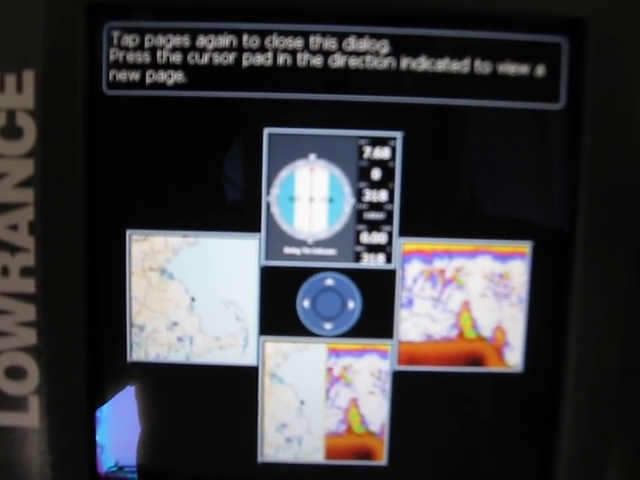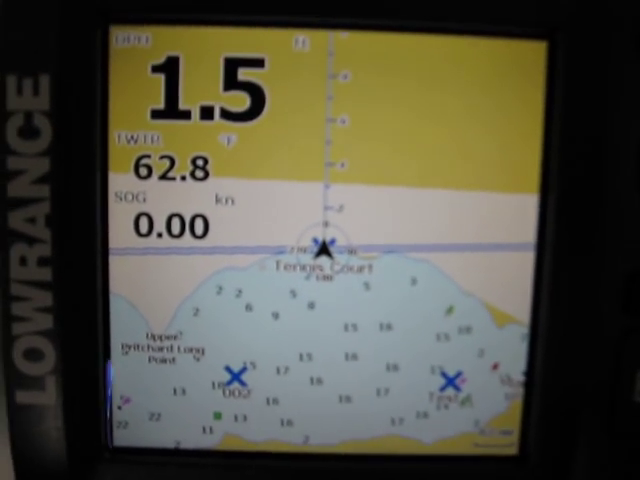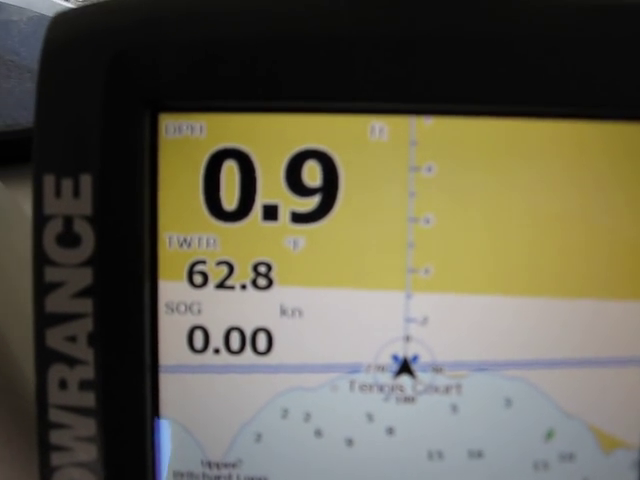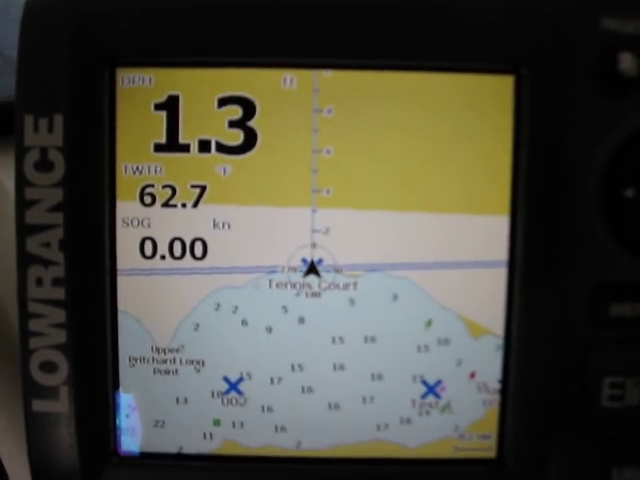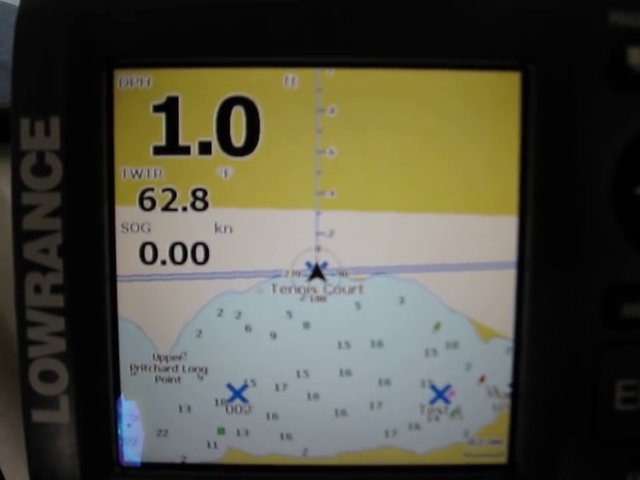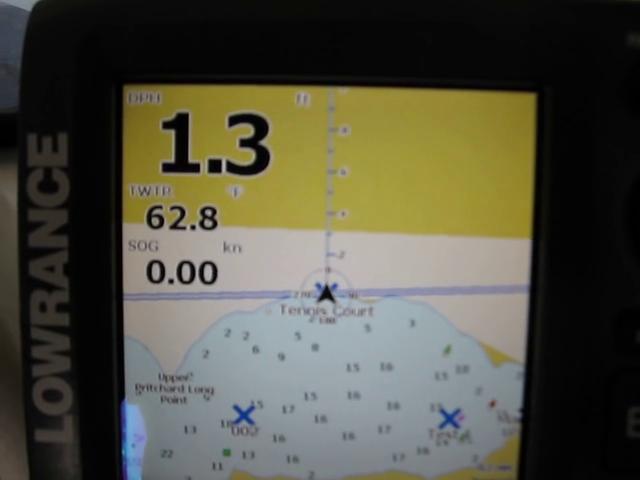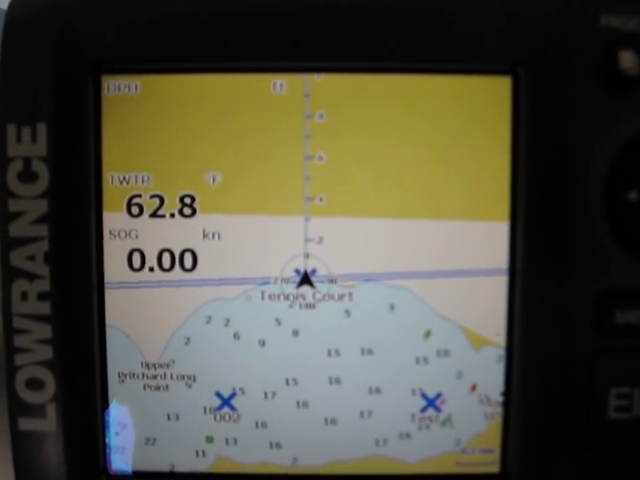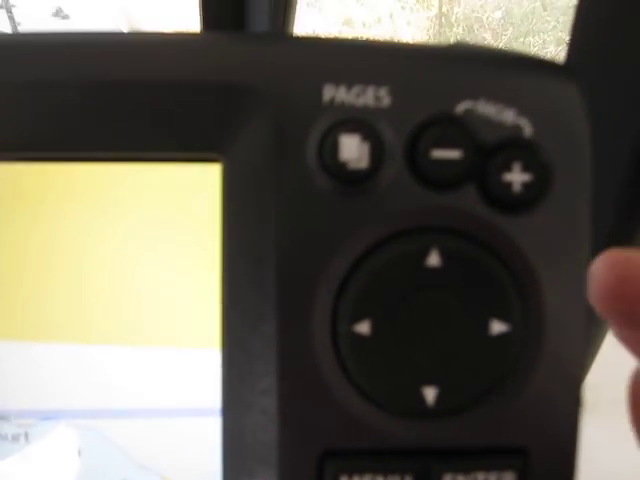We're going to talk today primarily about the chart page. I went on YouTube. I've read the manual now about 3 times, and I looked at some of the videos on there for the Lowrance, and most of them were talking about how to use the sonar portion. This is how to use the GPS portion. Like I said, it's fairly simple.